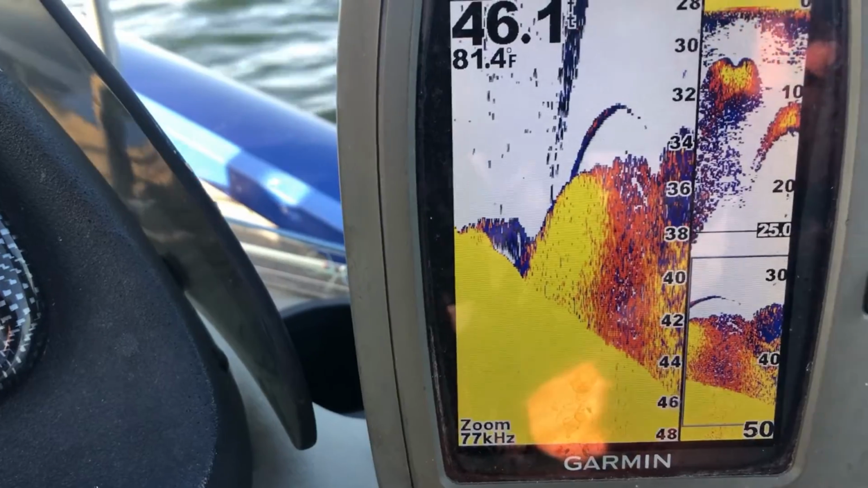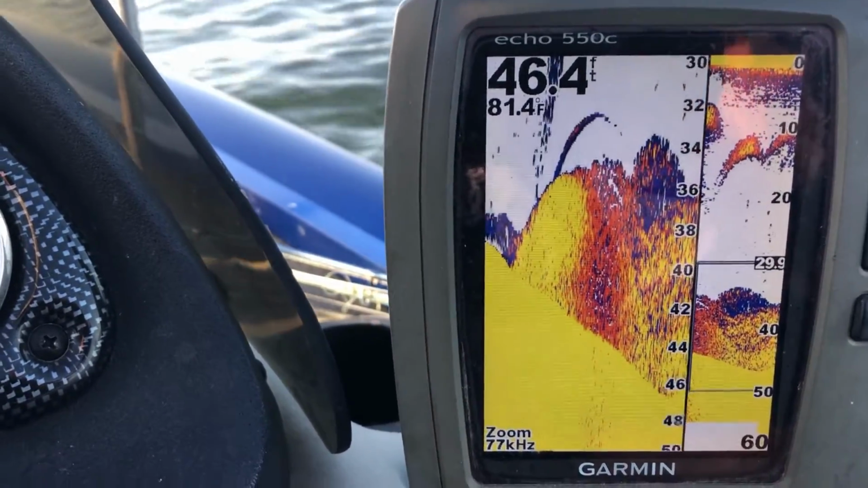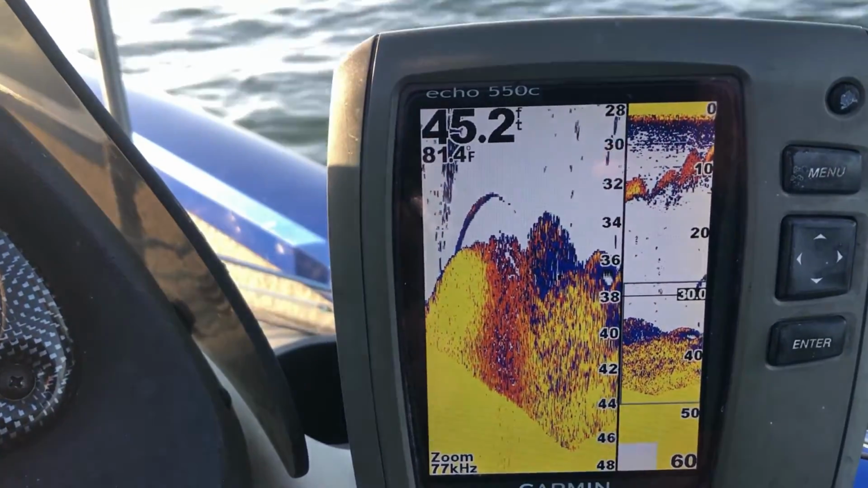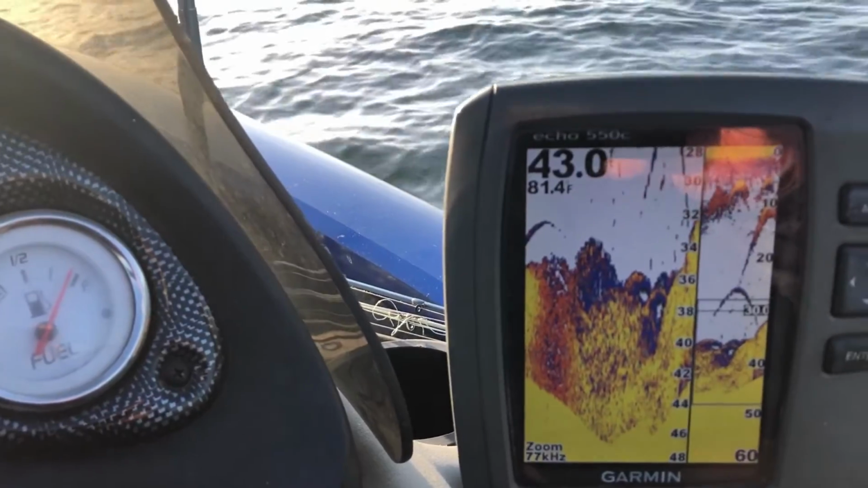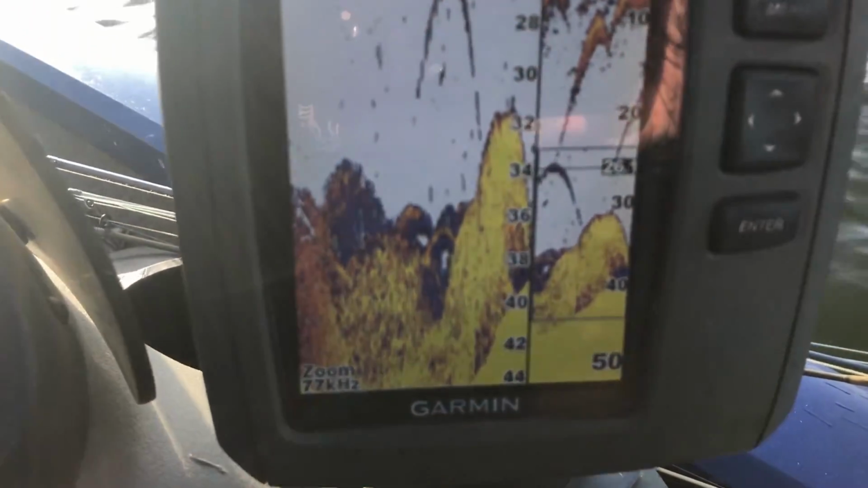But them shad. So this area that we're on right now is full of shad. And see, it's dropped off, and they're hanging on the drop. Well, them perch is normally right on the edge of that drop. So what I'm gonna do is I'm gonna cruise around and go back up the hill, per se.